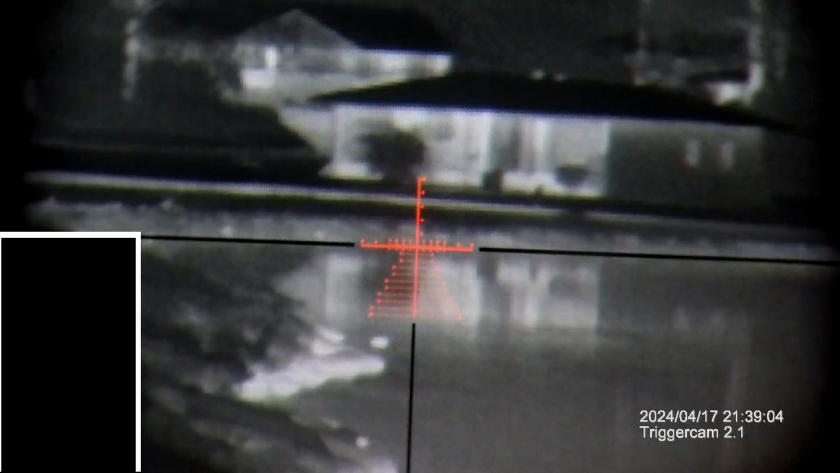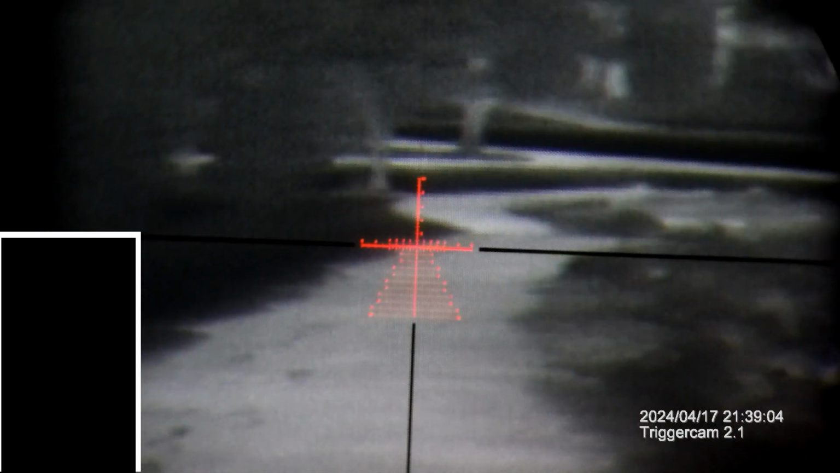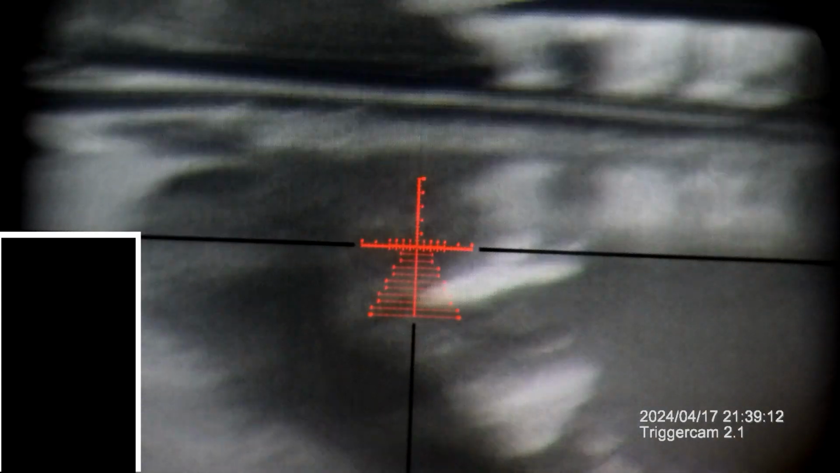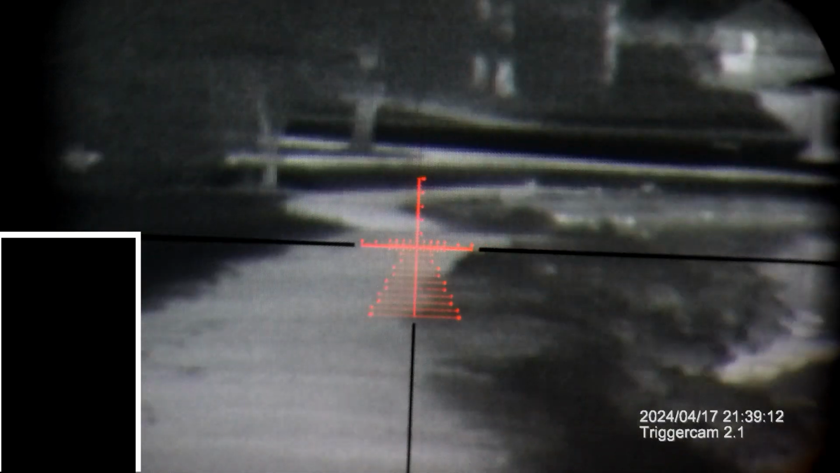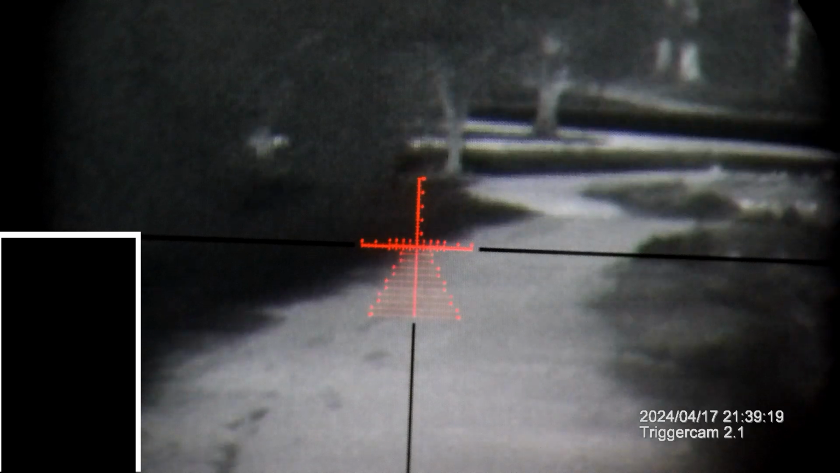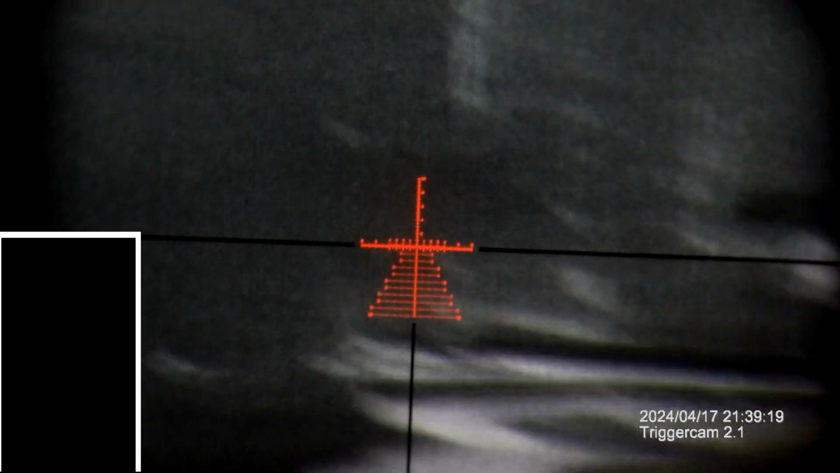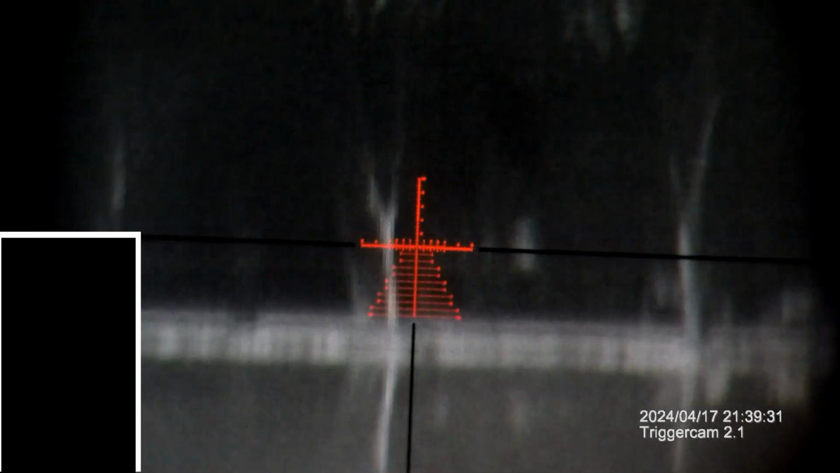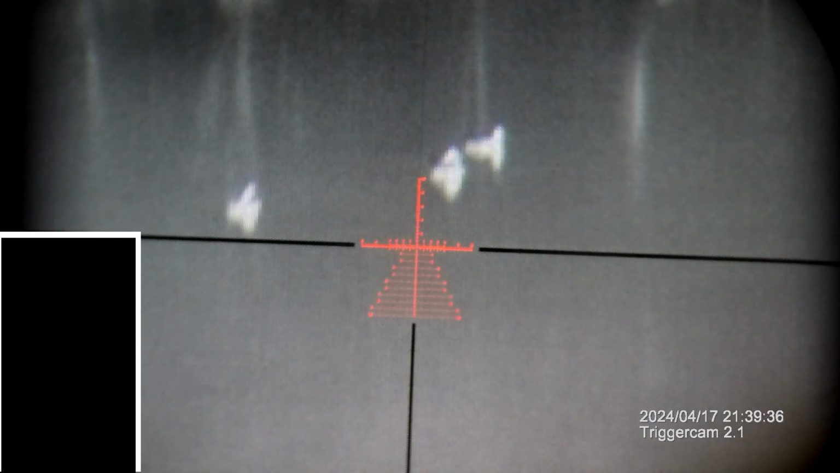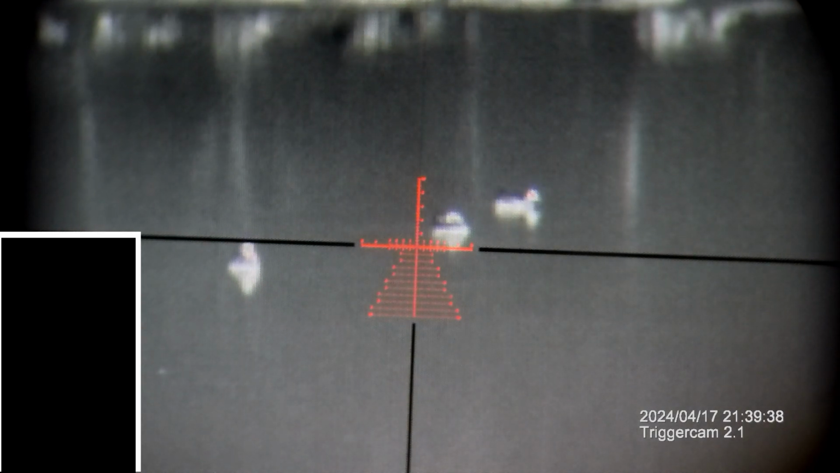Okay, yeah, the trigger cam's acting real funky. Hope it's recording. But yeah, as you can see, there is zero bloom out right now. But we're able to pierce through pretty much all of this overcast. You see all these houses. Just gonna keep panning. You see all these ducks in the water.